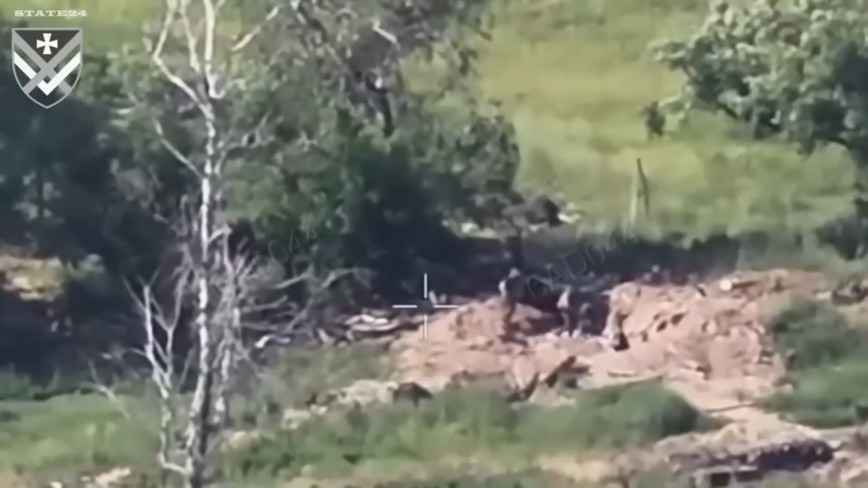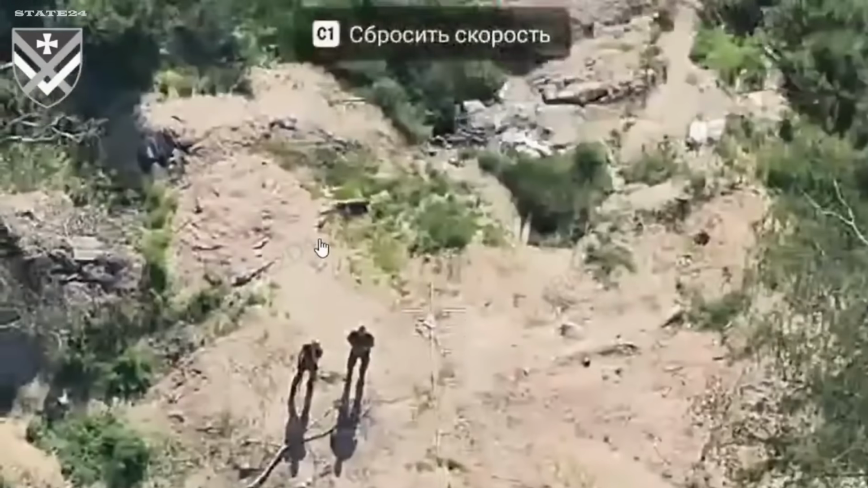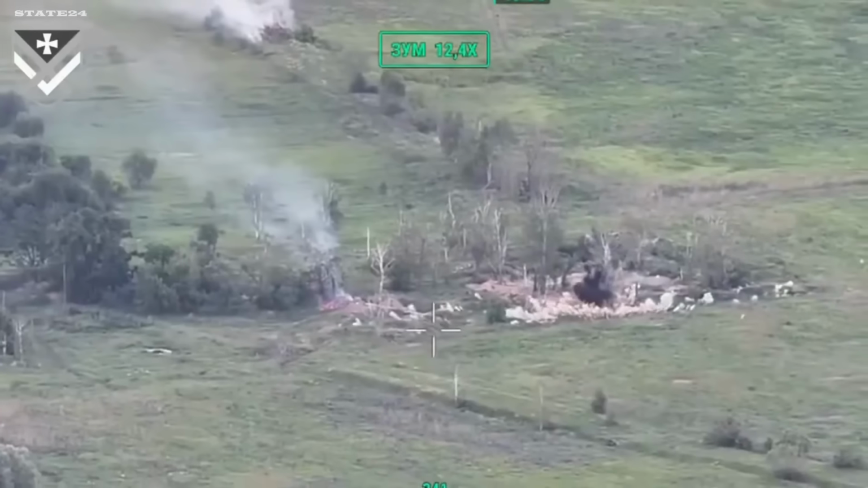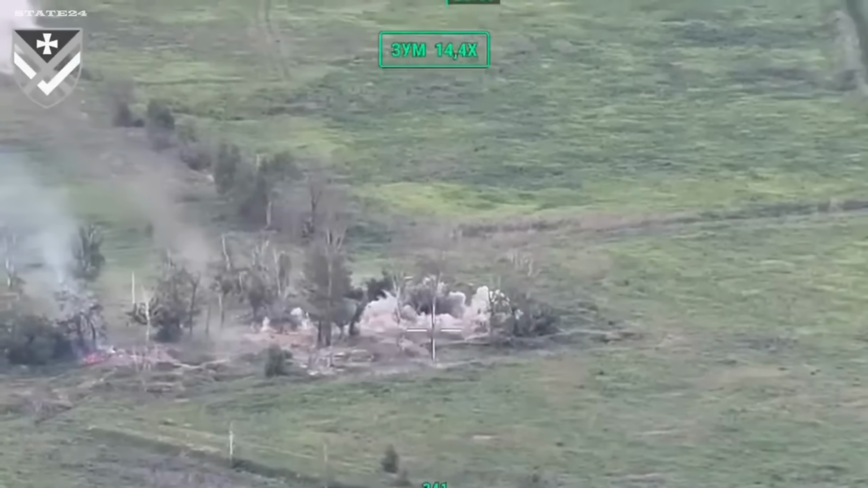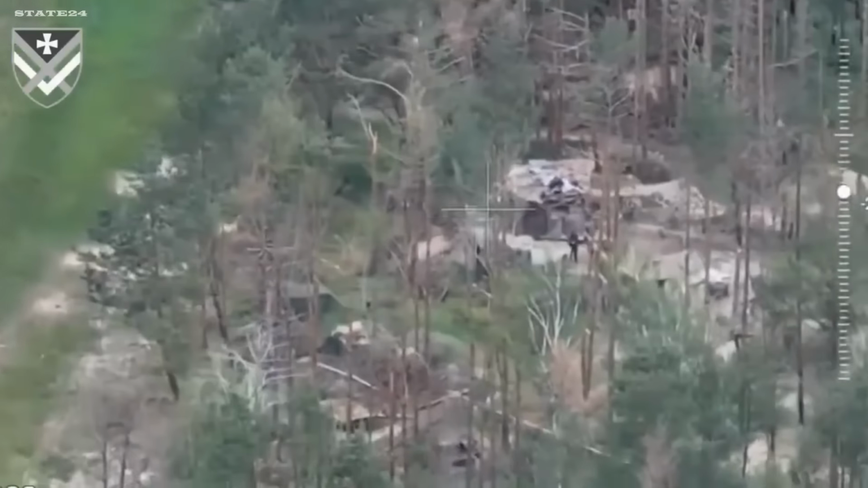A Russian gathering point. Soldiers, vehicles, a position clearly being used as a staging area. Ukraine's 15th Army Corps hits it on 2 fronts at once. Artillery opens up first, round after round, tearing into the position, structure by structure.